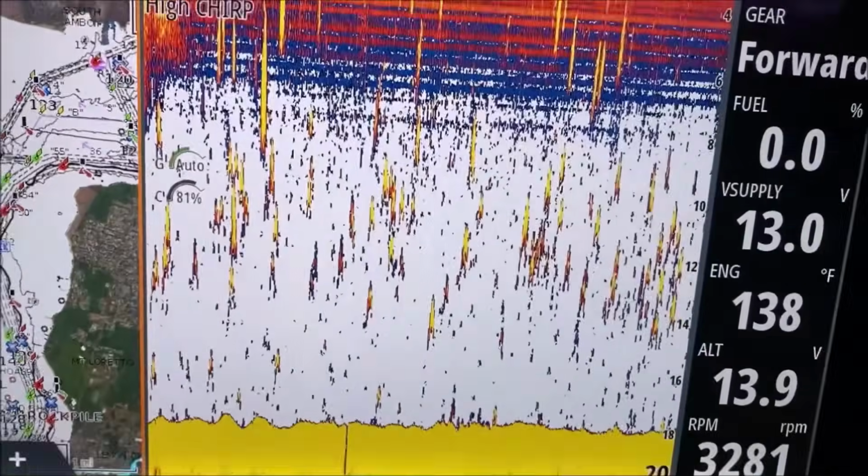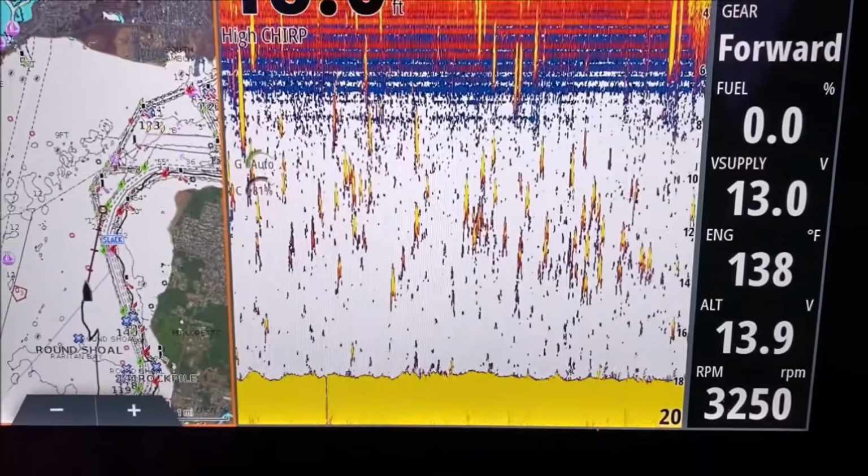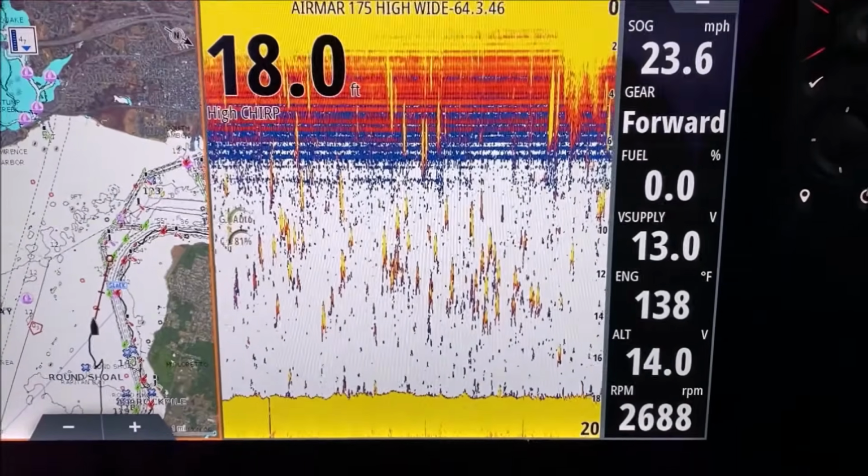What does striped bass look like on plane? There you go. I'm going to go ahead and show you. Ready? 24 miles an hour, 25.